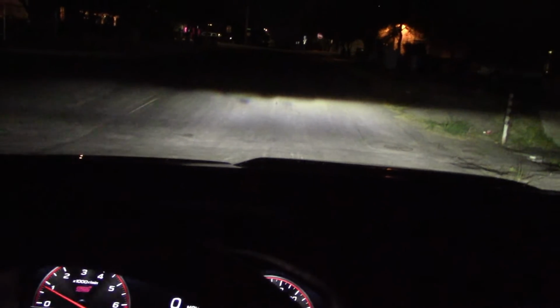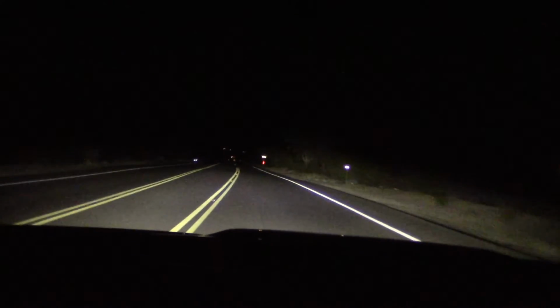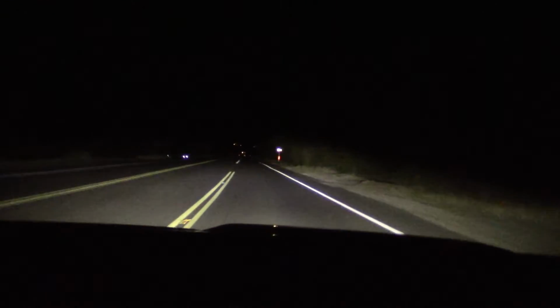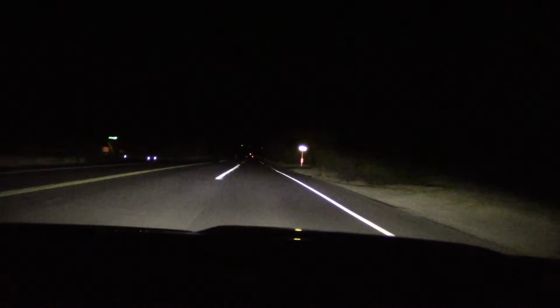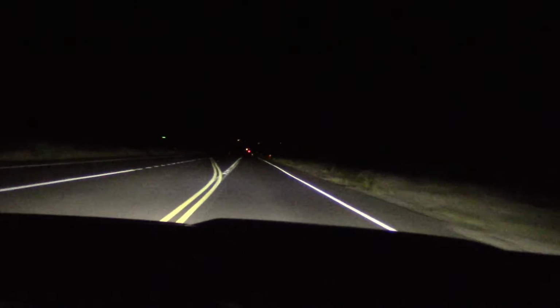And there's another reason I don't like these 50-50 type bulbs, because you enter a dip, you can't see squat on top. The low beam's on, high beams help a little bit. Don't like this. Alright, enough city driving, let's take this out in the country. Right now I have the brights on, reaching out, but not so much for the low beam.